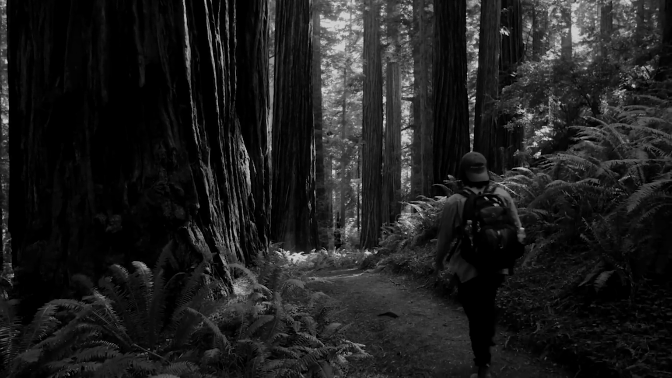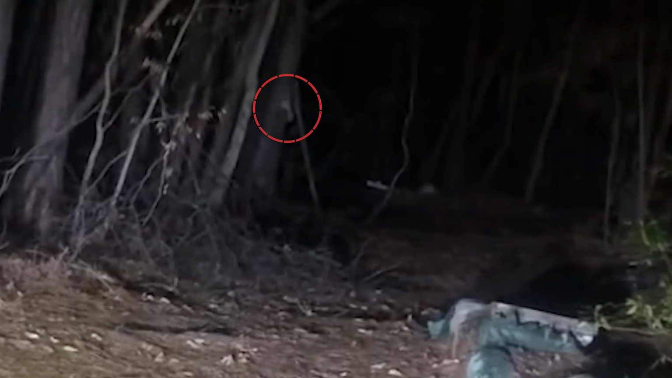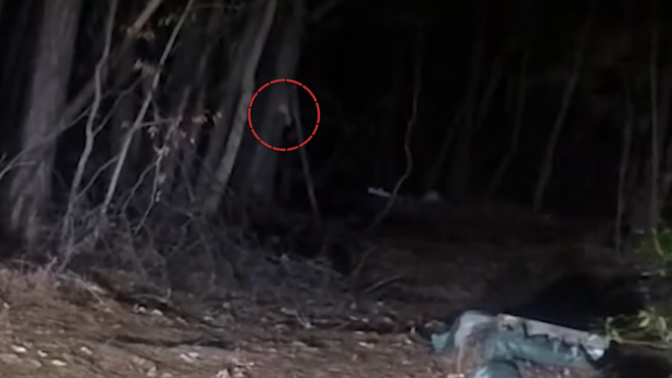A lurking legend in the night. Deep in the heart of Bishopville, Maryland, where the murky swamplands whisper secrets to the darkness, YouTuber Encounters 26 ventured into the unknown. Armed with a fishing rod and a flashlight, he braved the late-night shadows, seeking the thrill of the catch. But little did he expect, a sinister presence lurked in the depths, waiting to be uncovered.